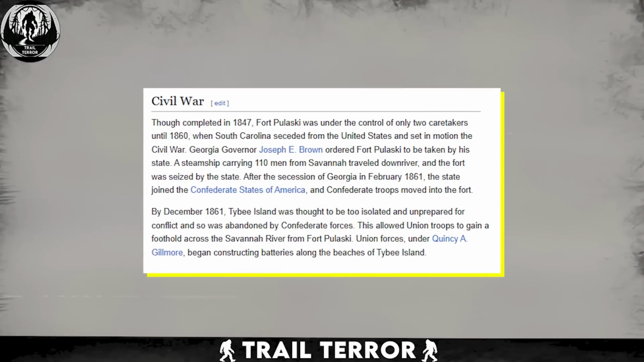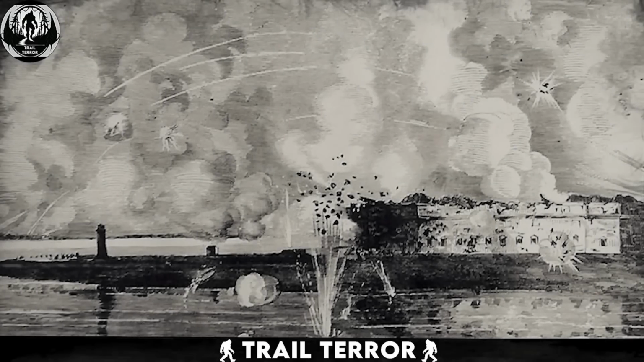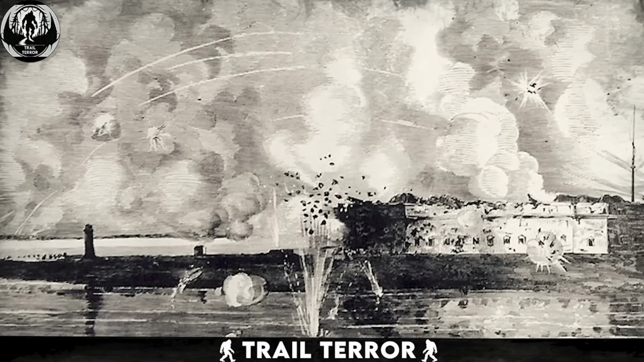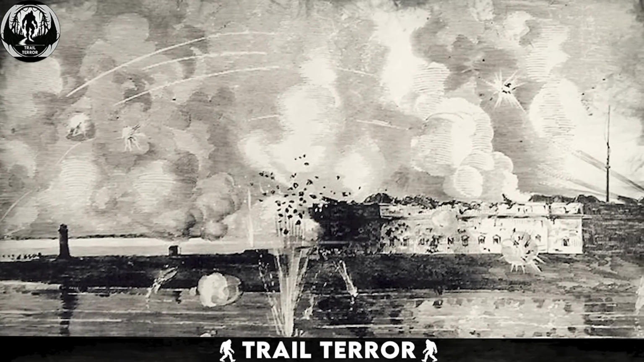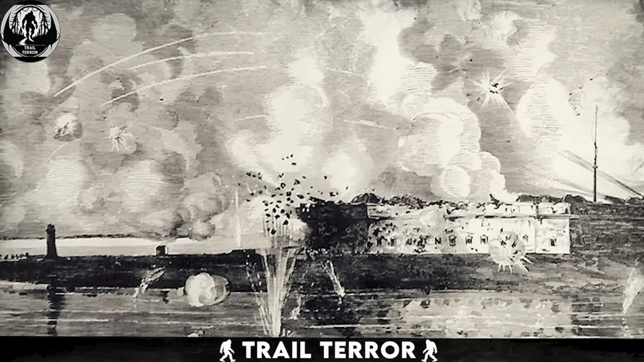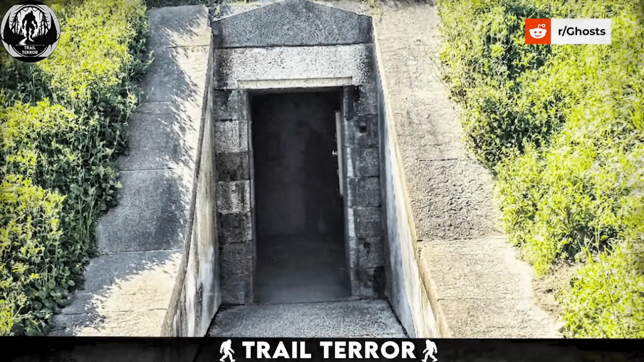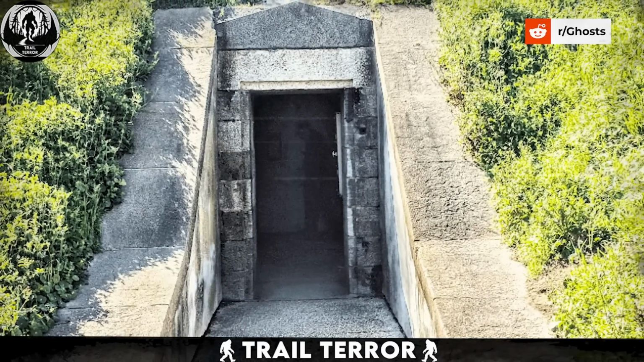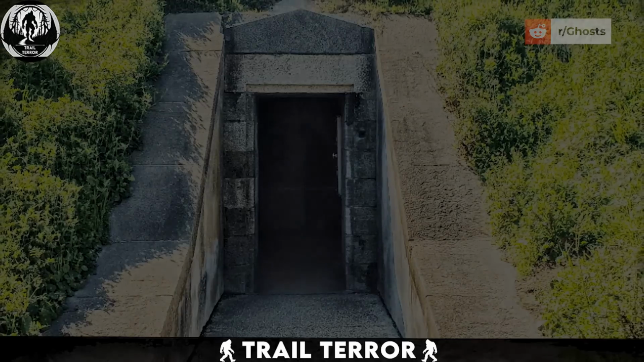Historically, these bunkers were used during the Civil War as strategic defense points, sheltering soldiers from enemy fire. So could this be the lingering spirit of a long-lost U.S. Navy garrison member, still stationed at his post, waiting for a war that ended over a century ago? I don't know about you, but that bunker suddenly feels a lot less empty. What do you think was captured in that photo?